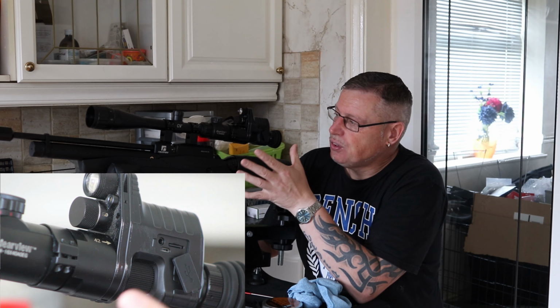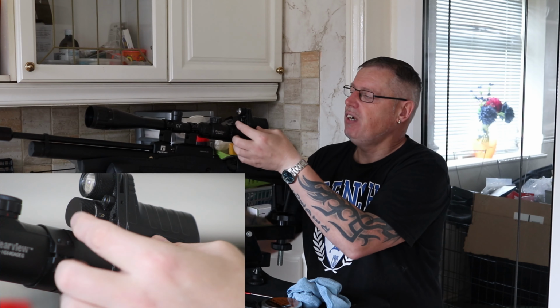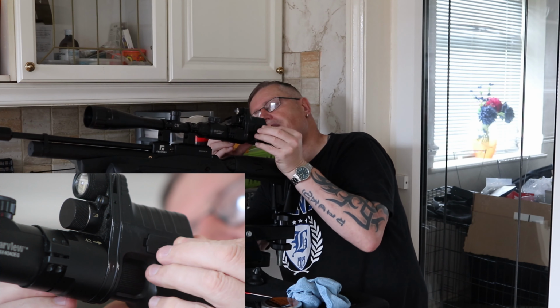Anyway, that's the side views all sorted. So you know exactly what you've got on the side there. I'm going to turn it around now so we can discuss what goes on at the back of the scope.